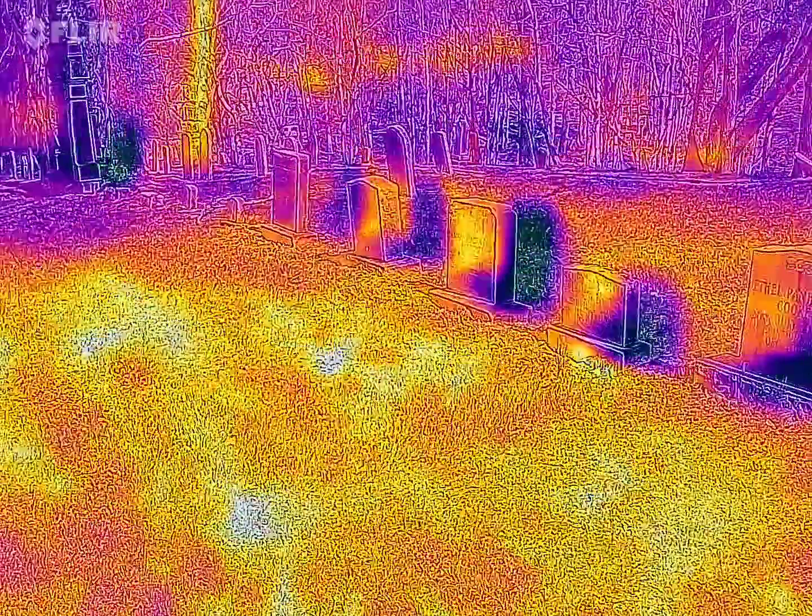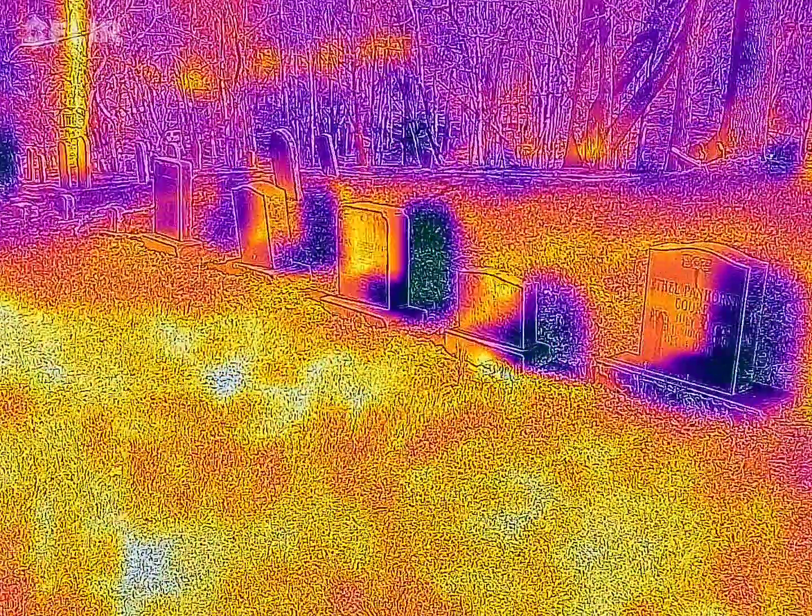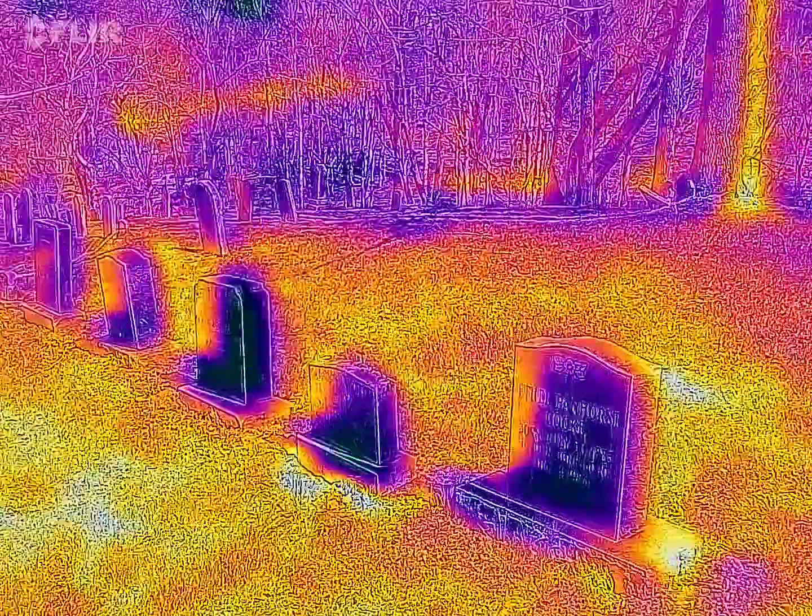Okay, these are all in shadow here, so that's why one side looks cold. And what is this? It's got like a pile of broken headstones leaning against a tree. It's not very reverent, is it?